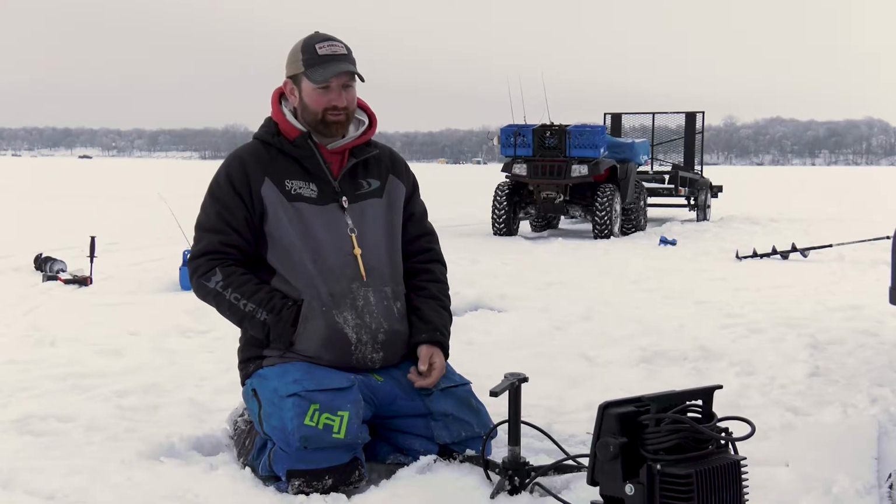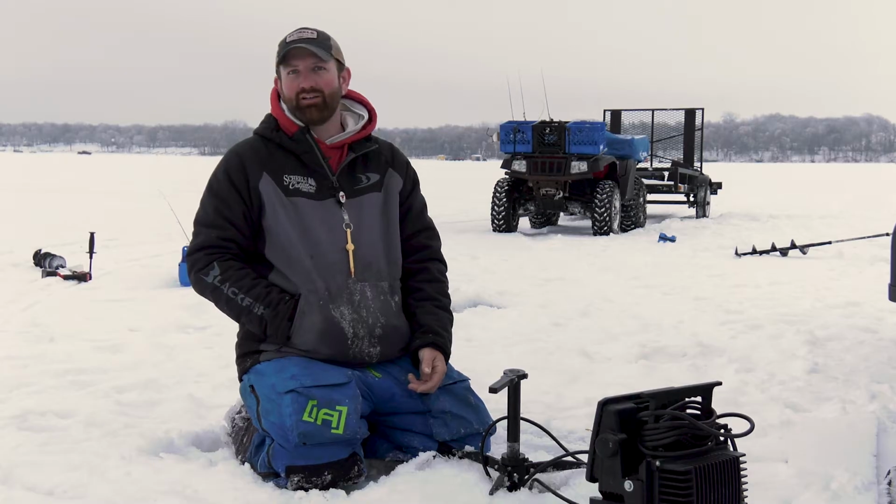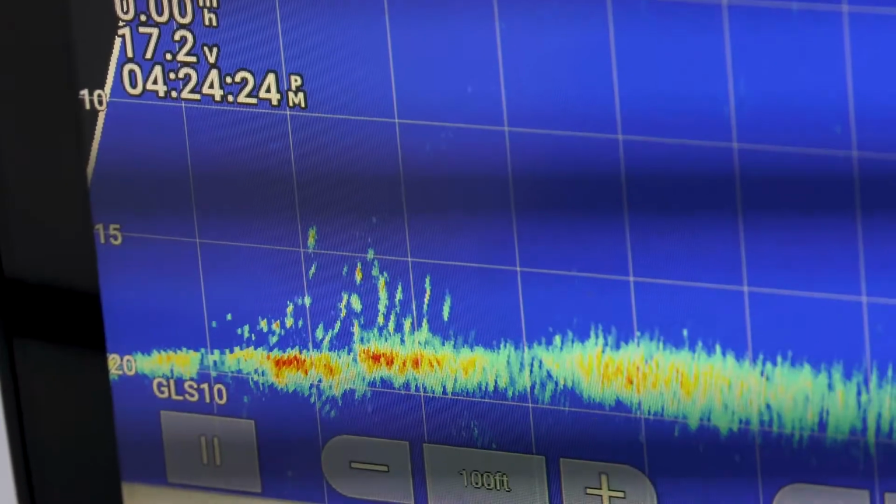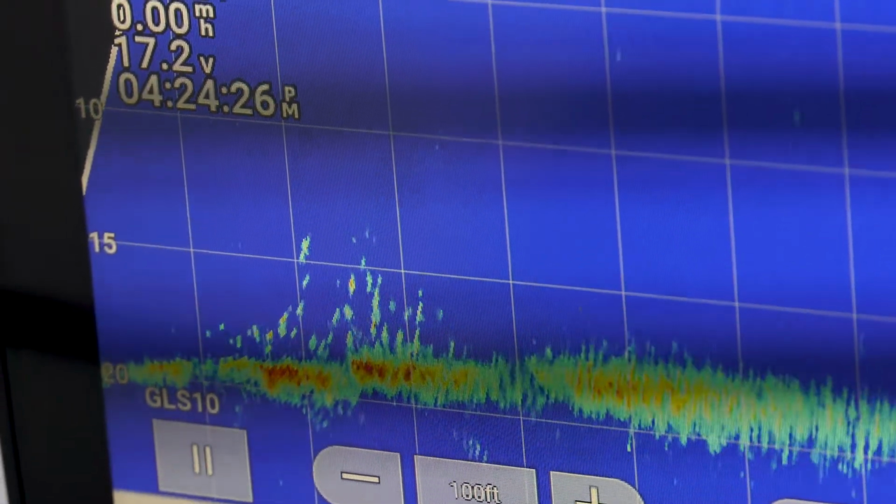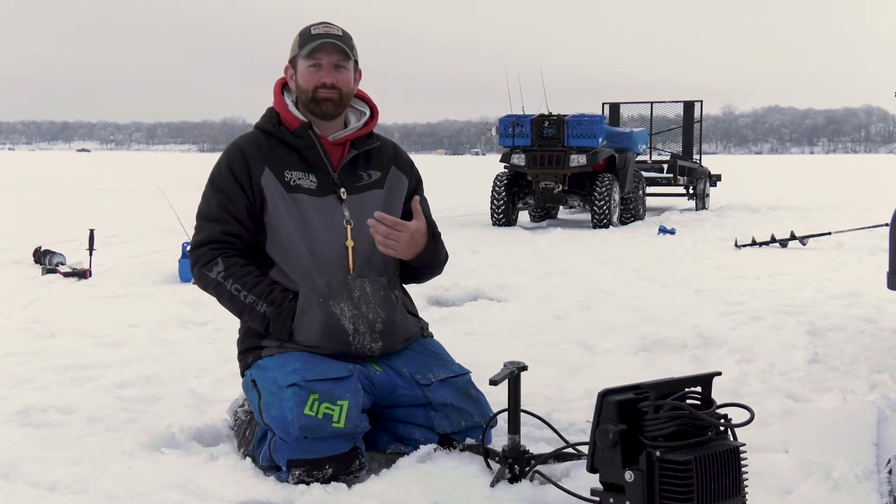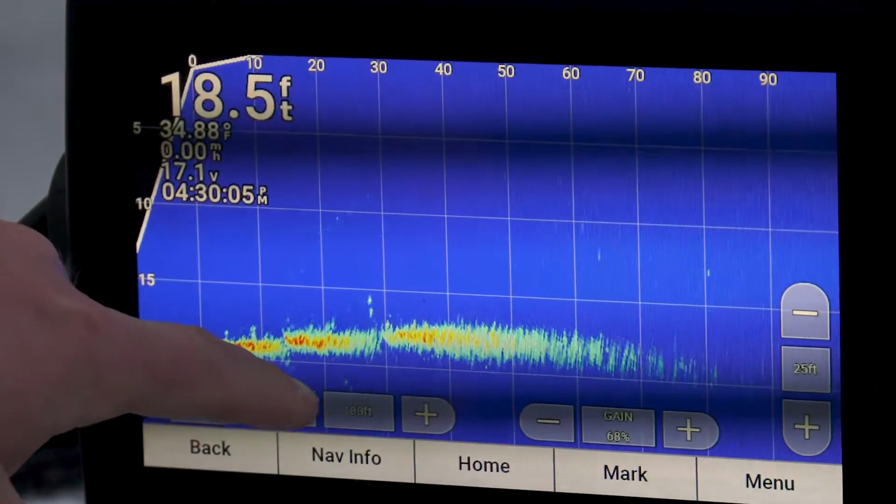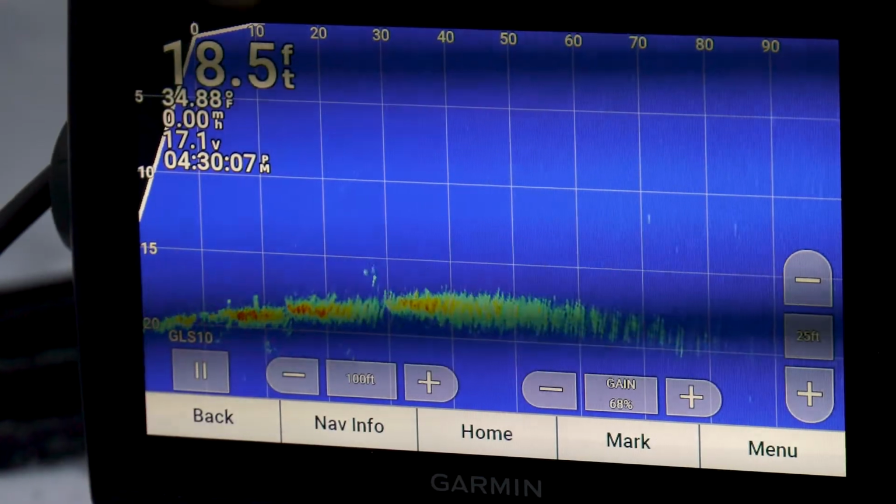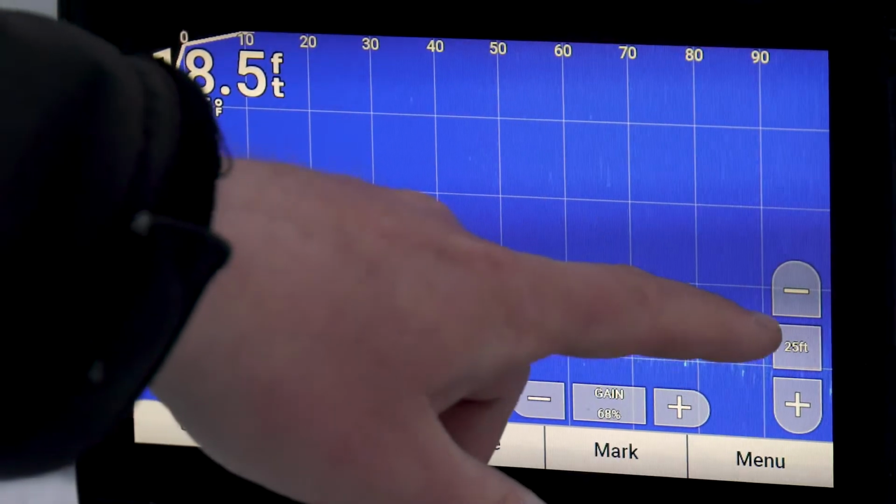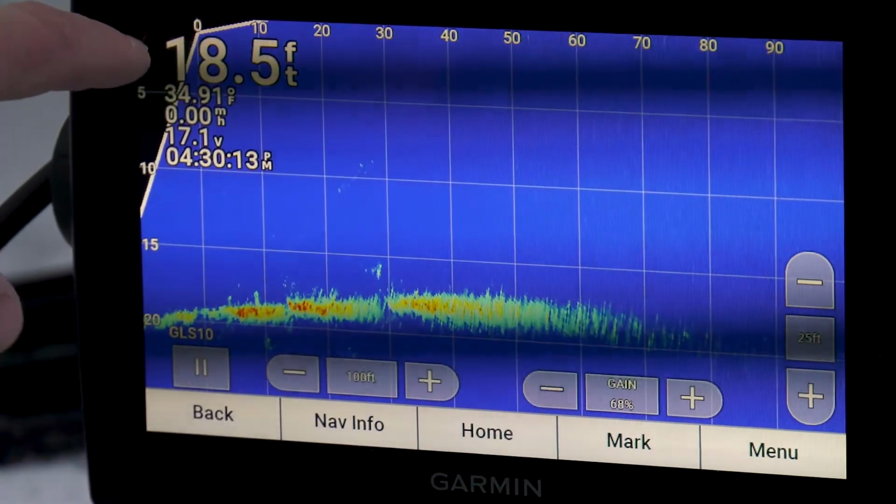I really like to run about a 100-foot range on my distance. If I get past 100 feet, I just don't think I get the clarity that I do at 100 or closer. If I'm fishing shallower than maybe 15 feet, I might even shorten that up to say 50 or 60 feet, depending on the depth range. So this is my range for how far I'm looking. Here's my gain, and then here's my depth range. You can see right now I'm set to 25 feet. We're in 18 feet of water.